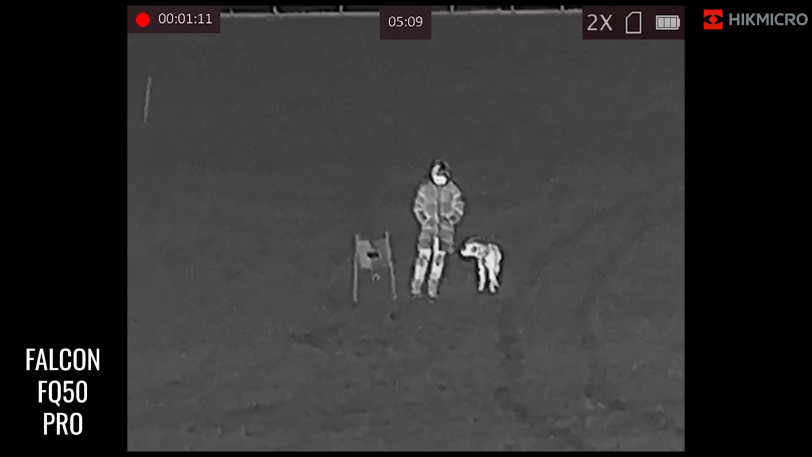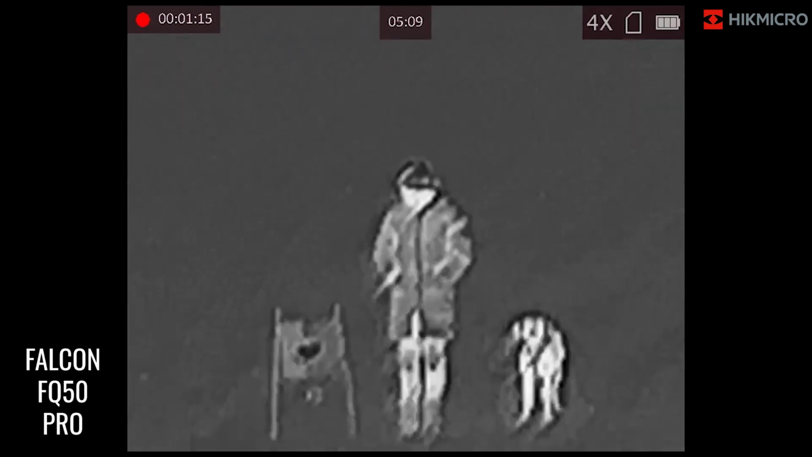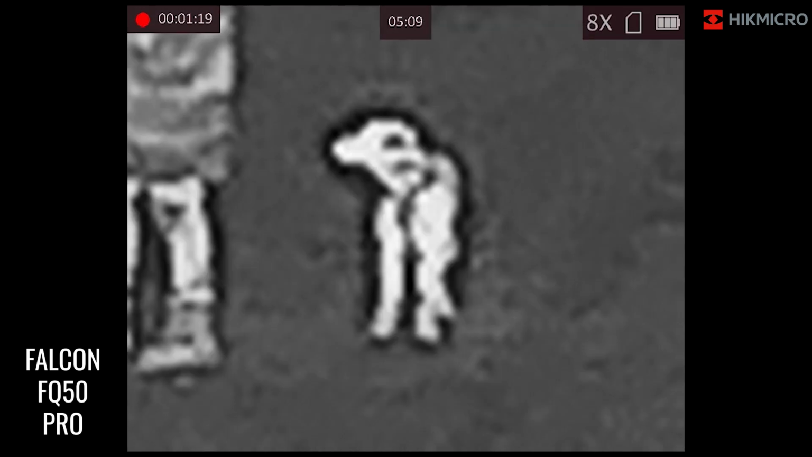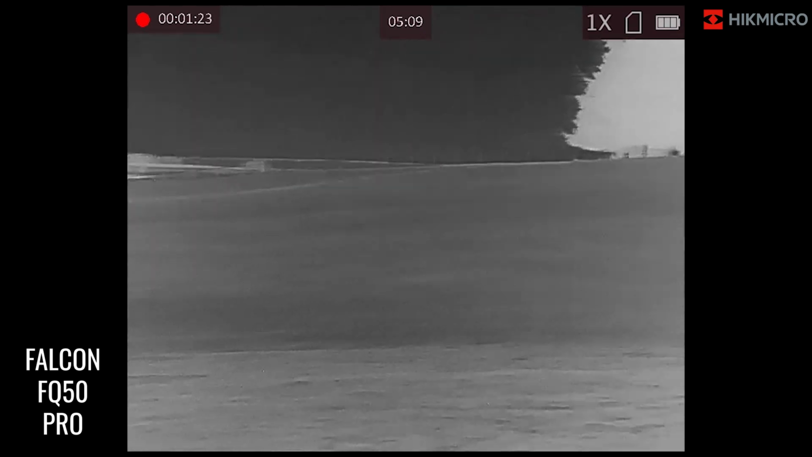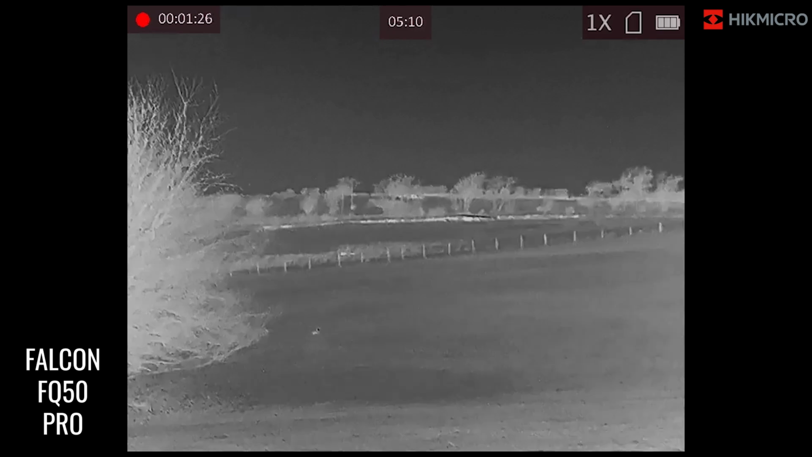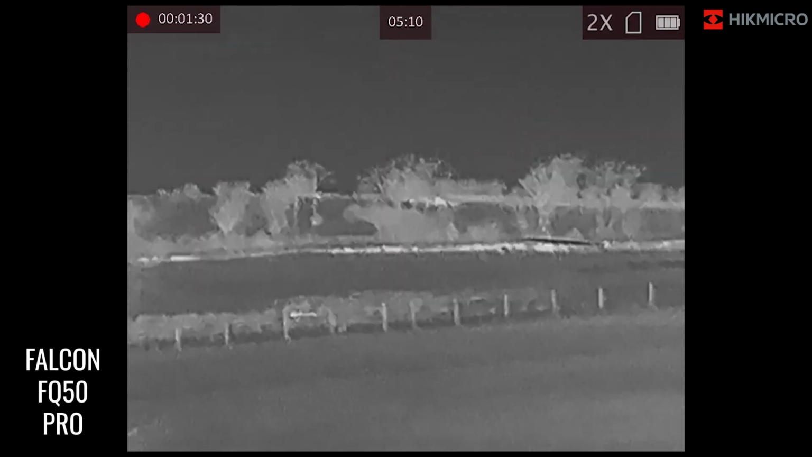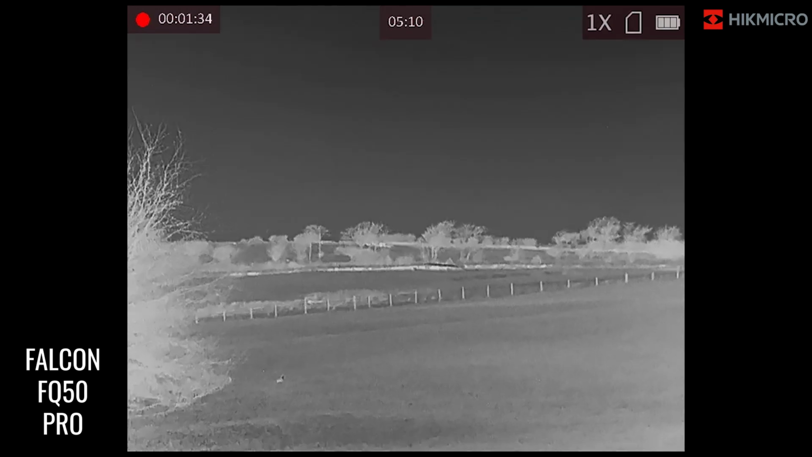I'll just mag in ever so slightly. Obviously, very visible indeed. It's right up to 8 times. This is Tom just adjusting the target we've been having to play with, and then back down to 1 times. As you see, I'm just going to go scanning around the fields here. You can just about see some sheep just at the top there. Obviously they are quite covered by the trees, but the heat is still ever so slightly picked up.